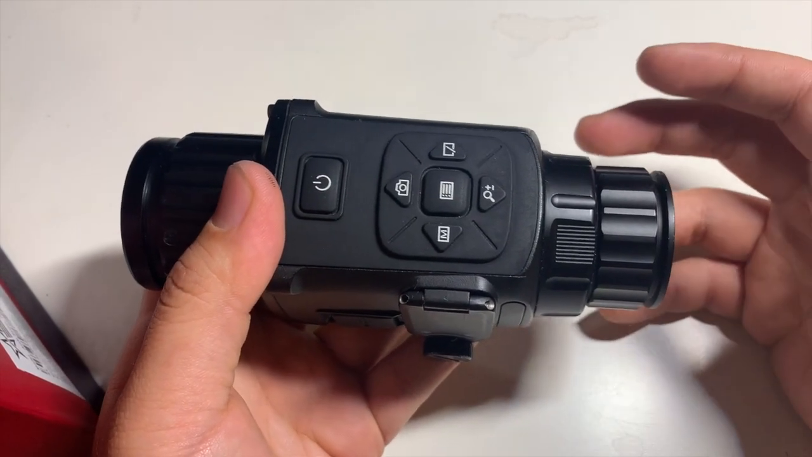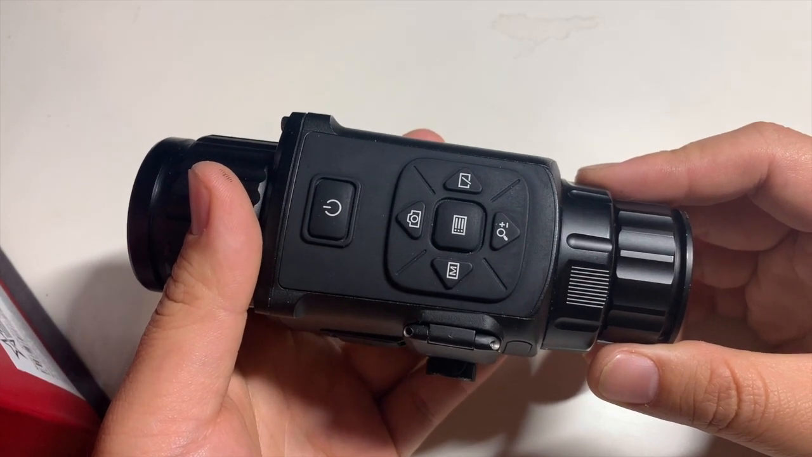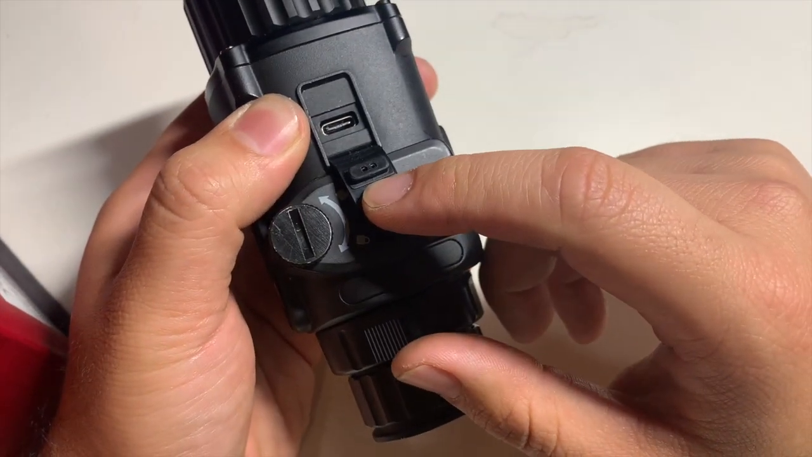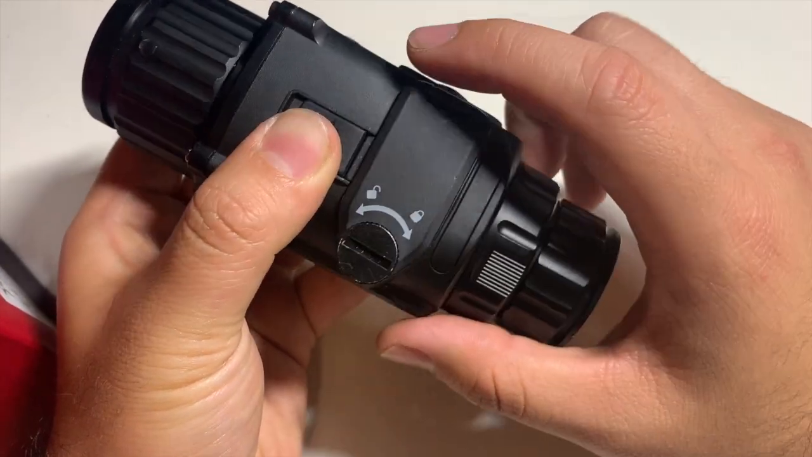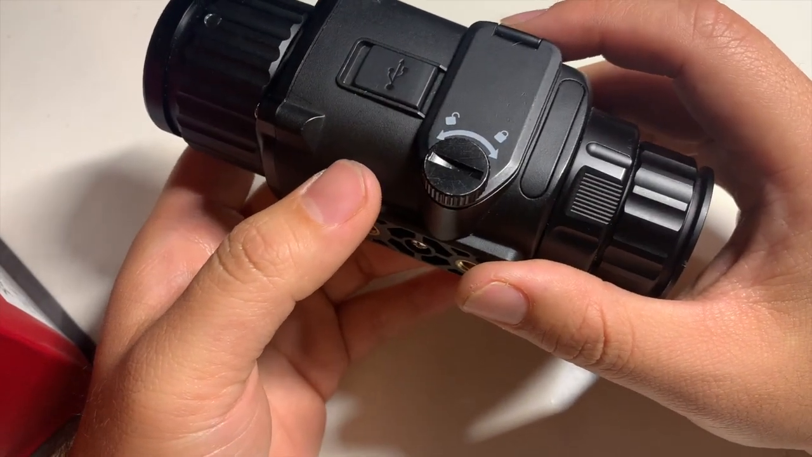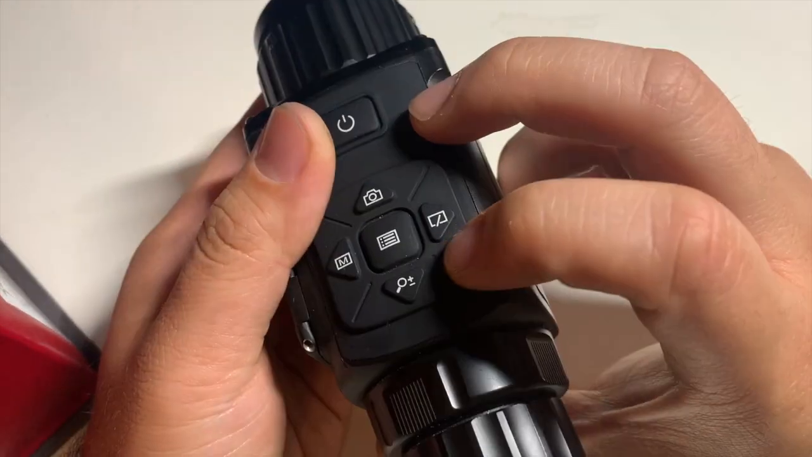I feel very confident if I were to put this on a rifle, anything within 100 yards, I feel pretty confident. You can plug in a USB thing and use an external battery source, which you're going to want to use, from my understanding, with the two CR123A batteries. You're looking at about an hour or so of usage, which is not very long, especially if you're going to try to go hunting with this thing.